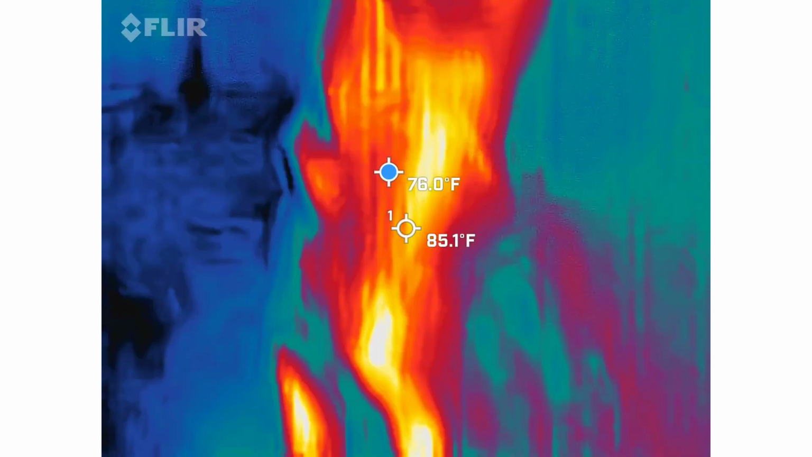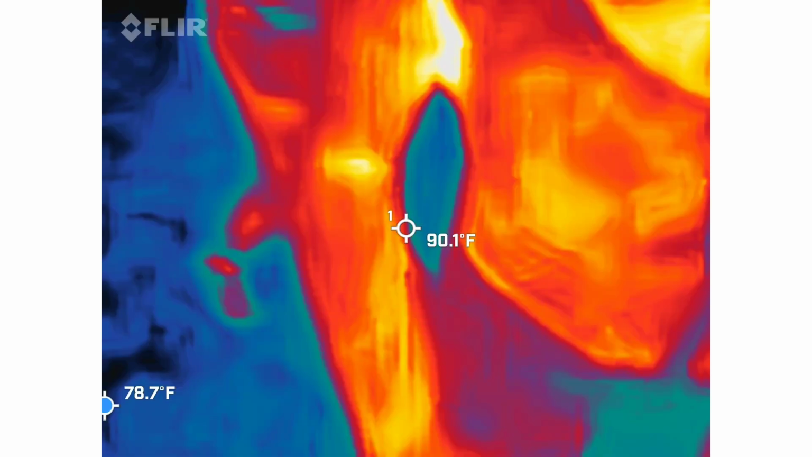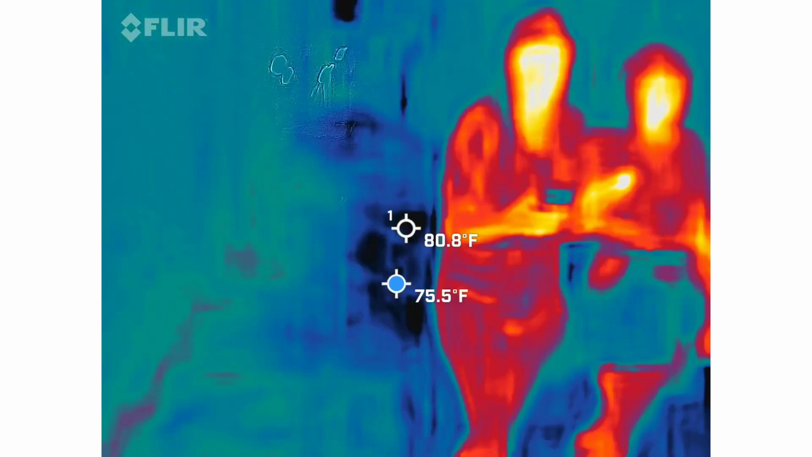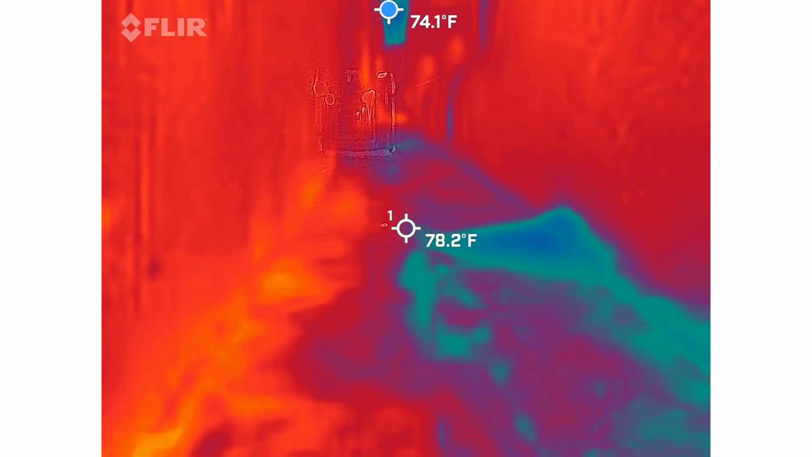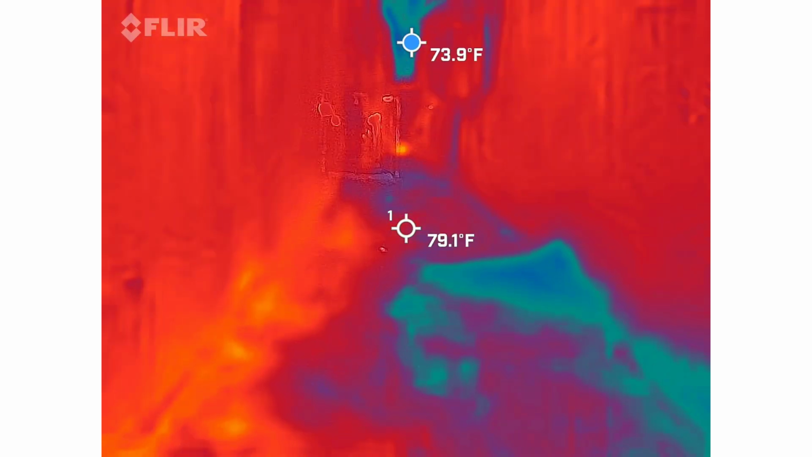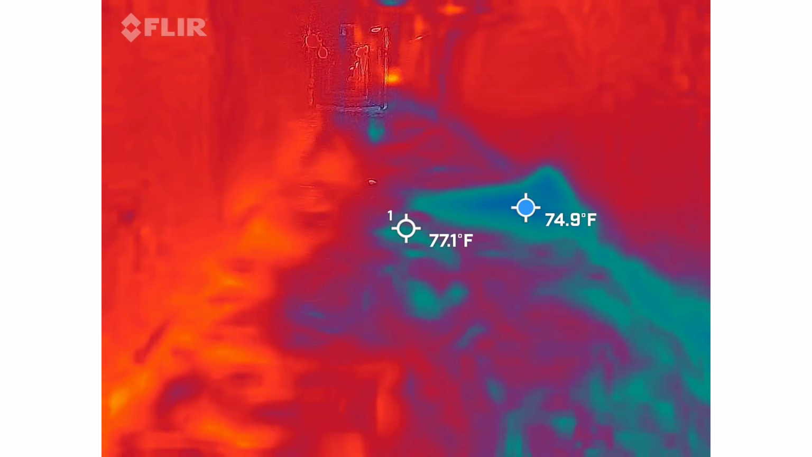Stop this right here. Get us some footage of the empty alley for just about a minute. Normally you guys stop here, but I just want to get a little bit of footage.